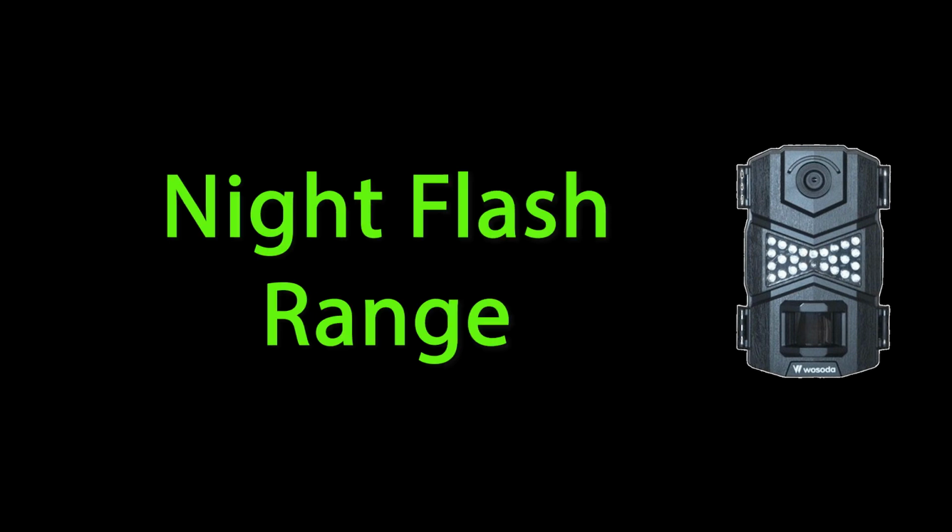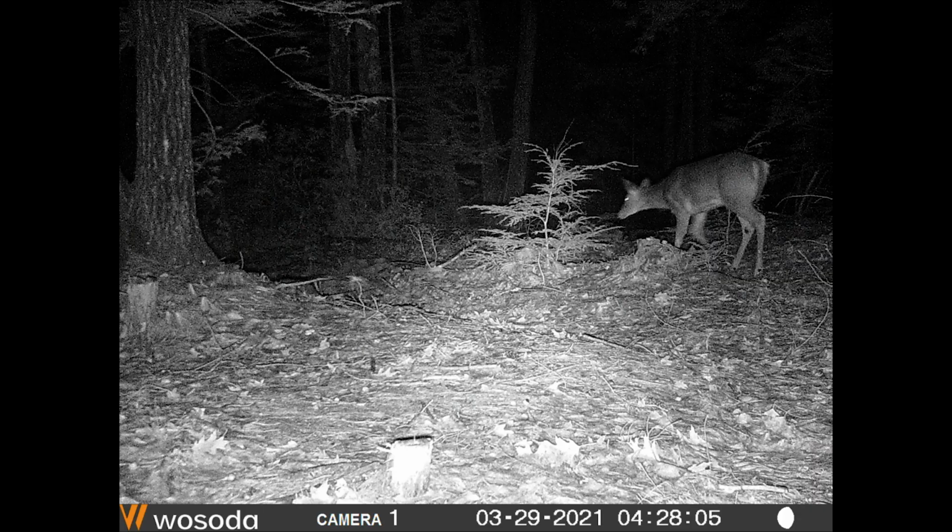Another thing that's important is the flash range at night. In other words, the distance that the nighttime flash will illuminate the subject. And here I felt it was really good. Again, as you'll see in this picture, this deer was about 50 feet, as I remember correctly, and that's pretty good. You'll also notice not much blurring, which, again, is something you normally don't see until you spend a lot more money. So I really think this is a great camera.